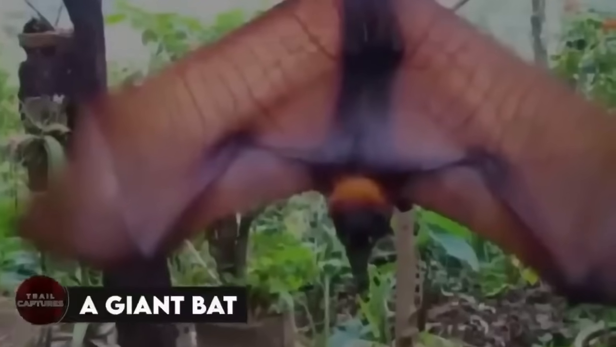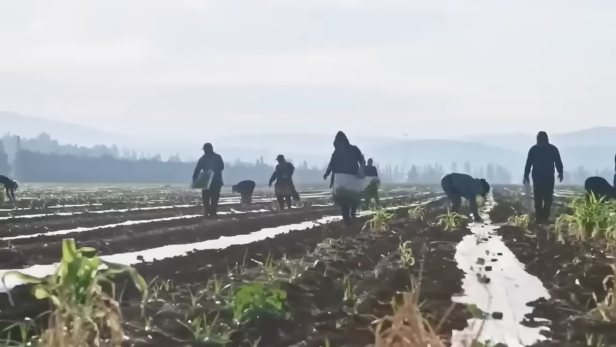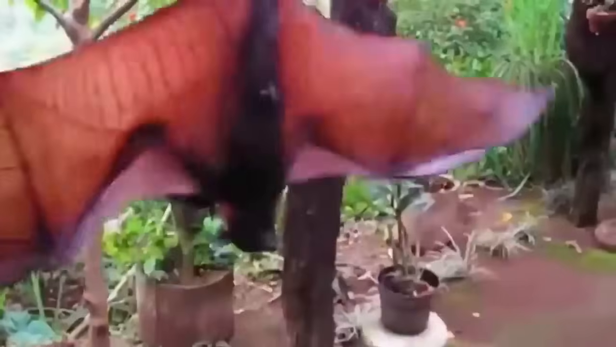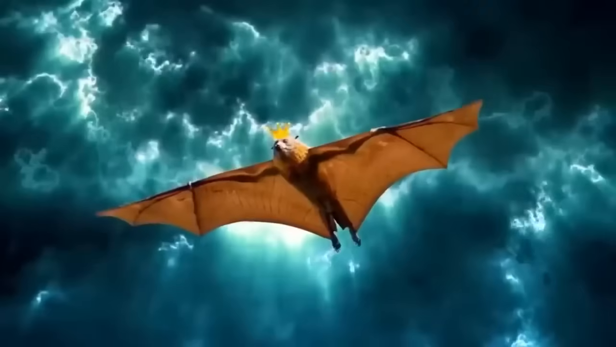A giant bat. Imagine you're a farmer, excited to start your day and work in the field with your animals. But when you arrive, this is what you see. Not a pleasant sight, right? Well, that's exactly what happened to this farmer who encountered the world's largest bat in his field.